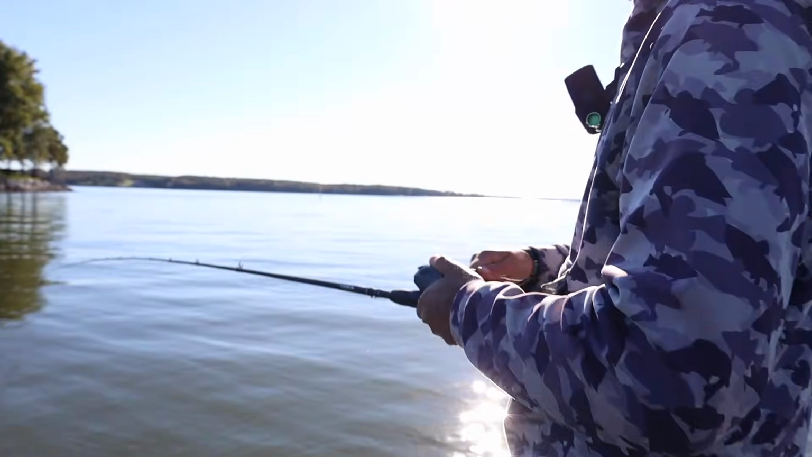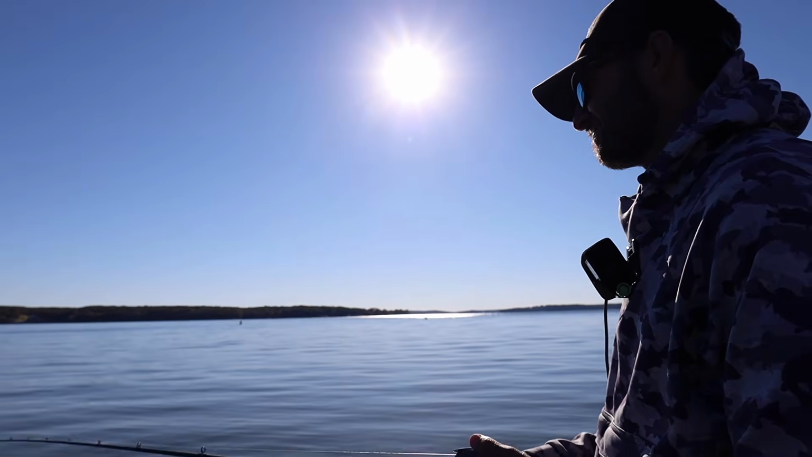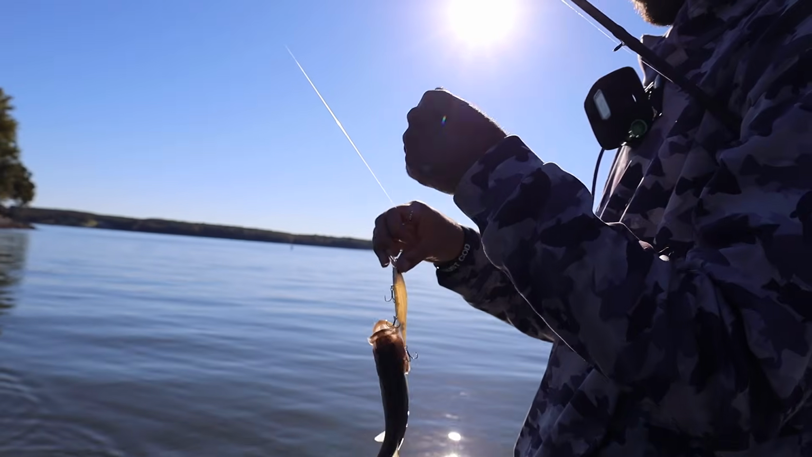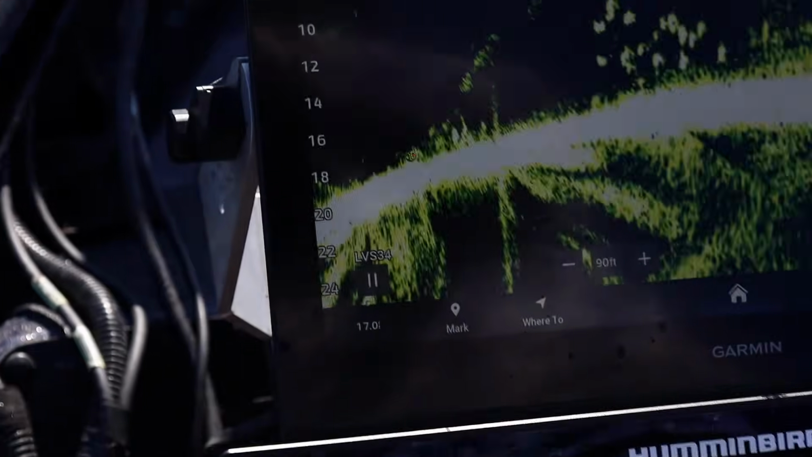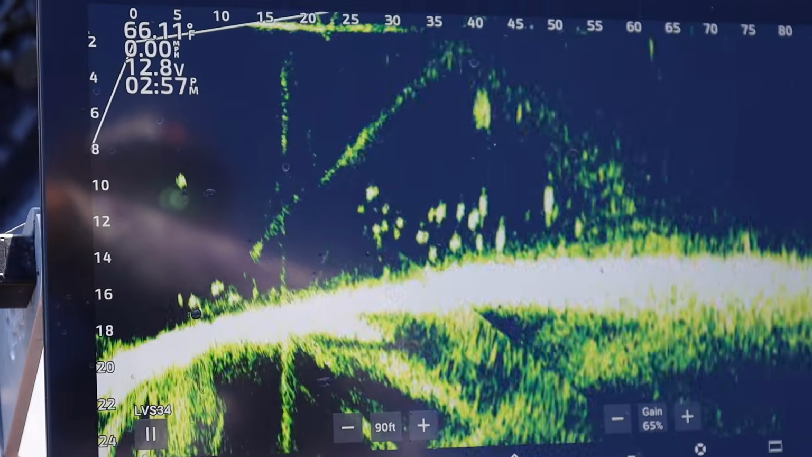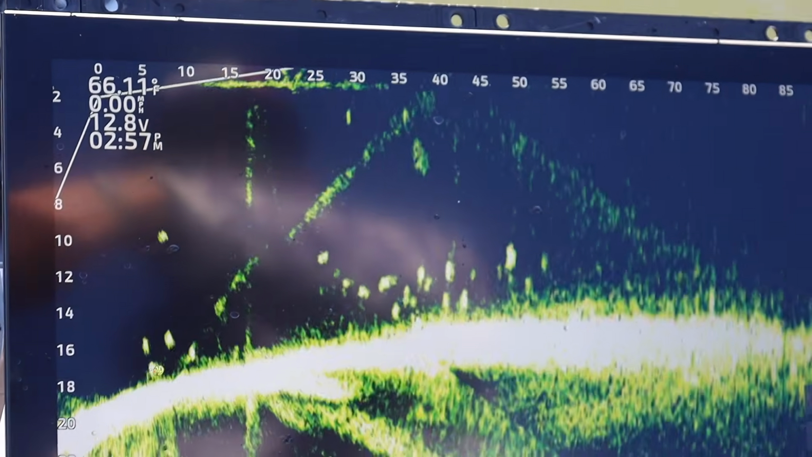Just all little ones. They're hanging on. It's just the big.